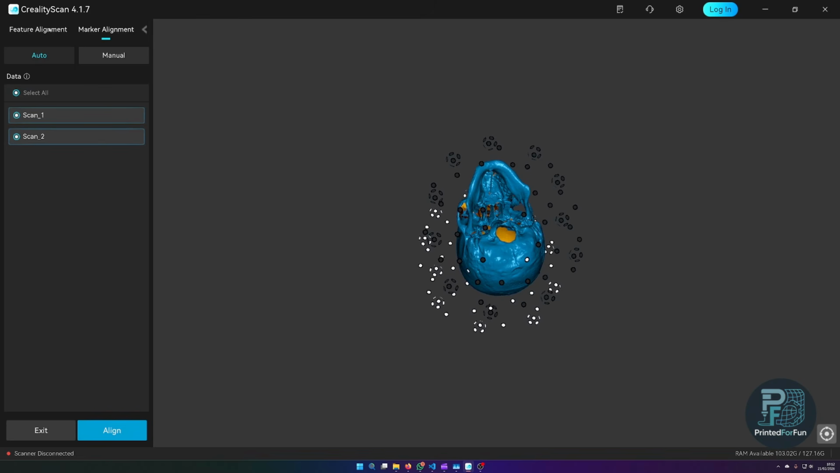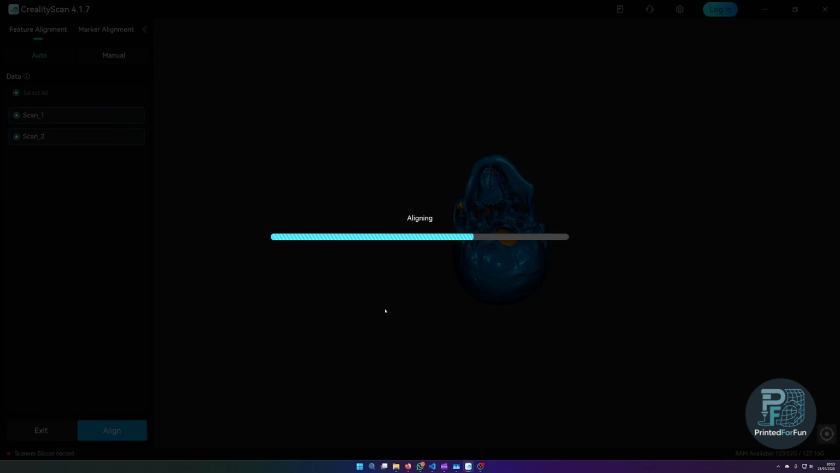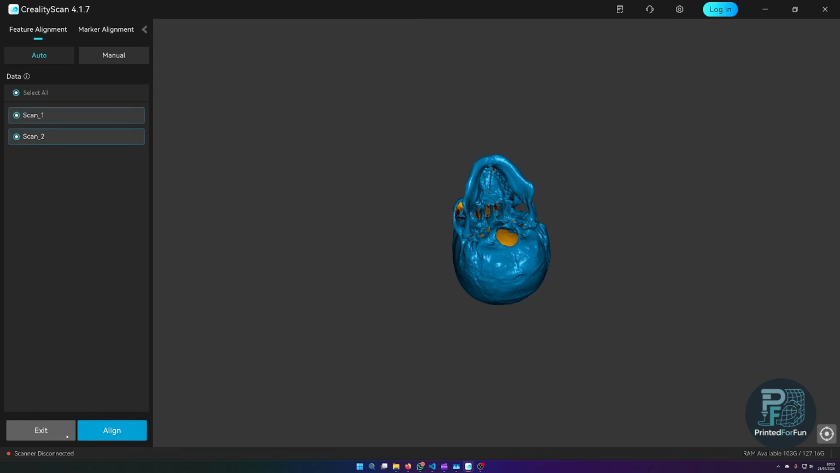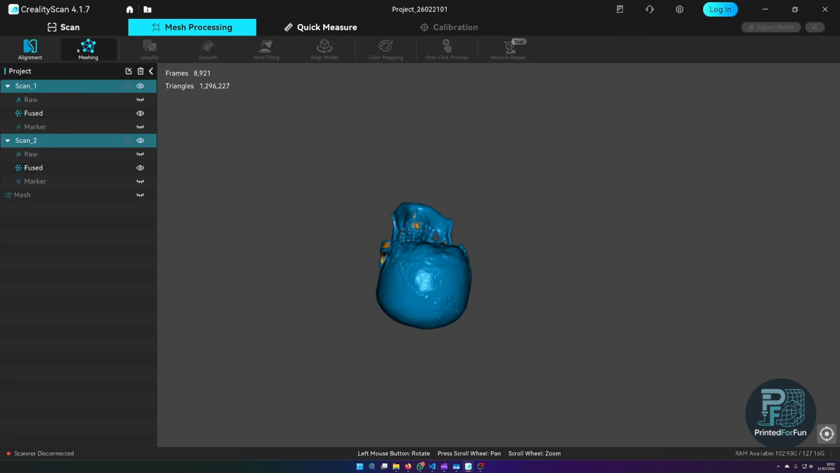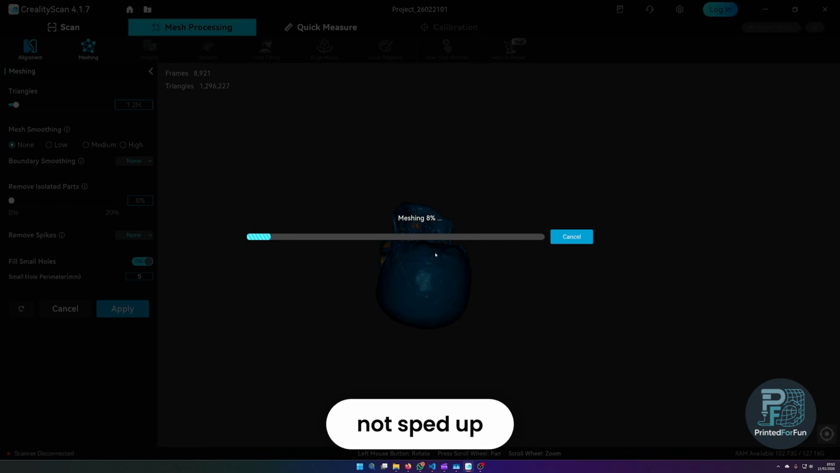Here you can also now select between feature and marker. I guess this was also introduced a short time ago. And I can mesh at 1.2 million triangles again, leaving all settings at default. So you get a bit of a comparison between the speed.